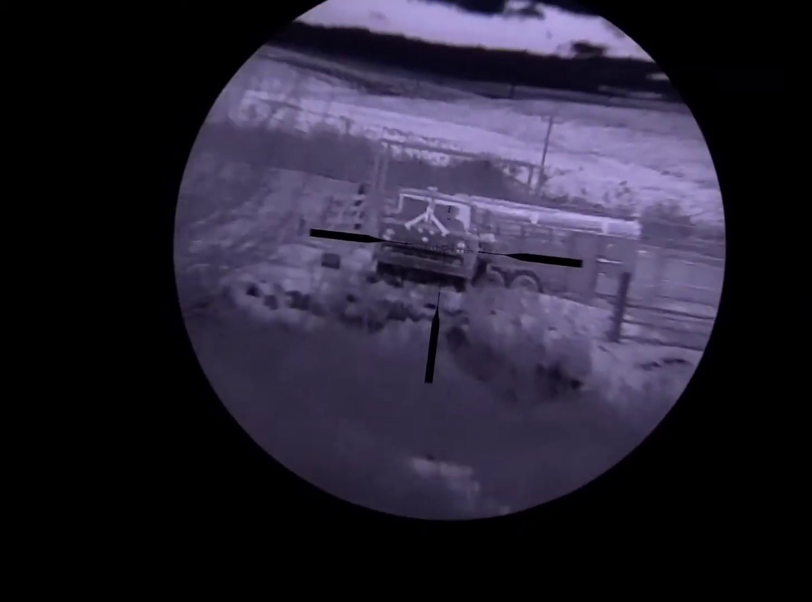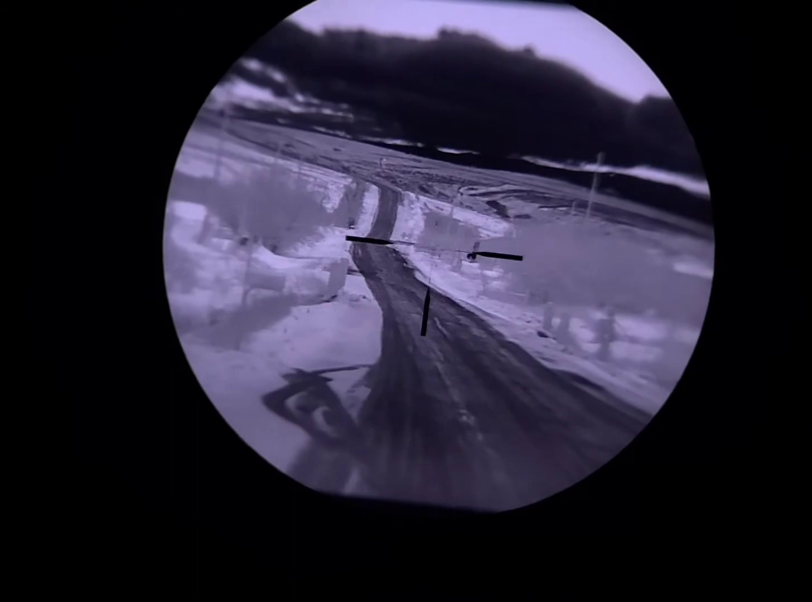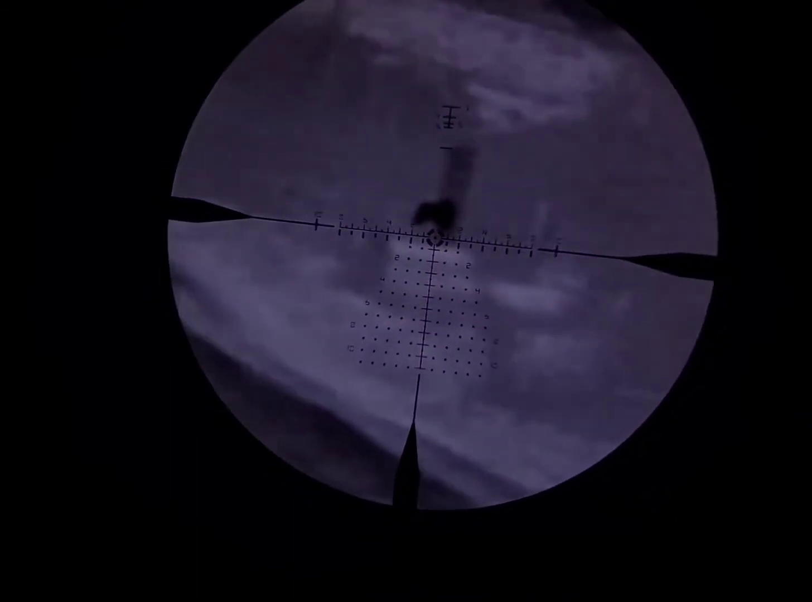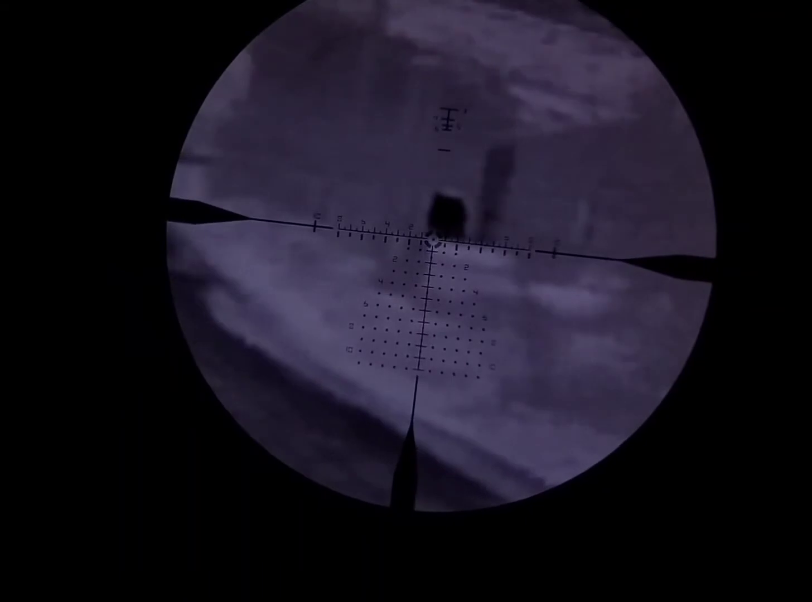Fire truck. Mountains in the background are about 5 to 6 miles away. Got a horse right here, in a stable. Go through color palettes.